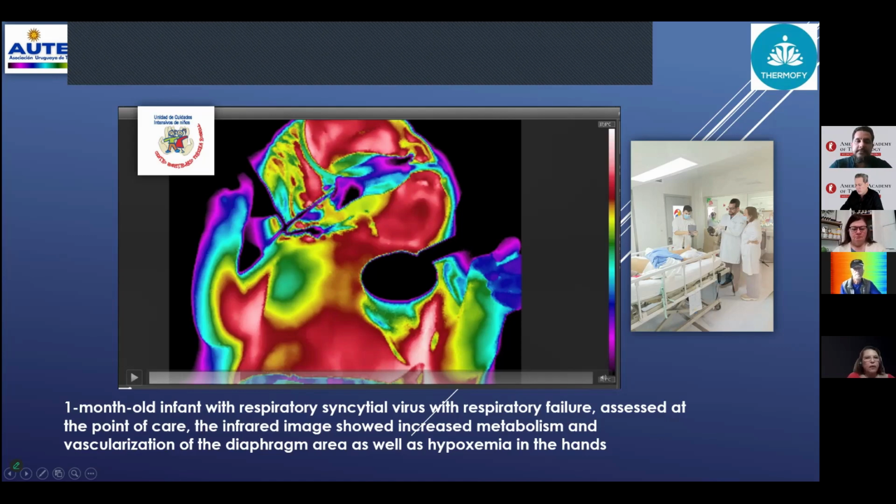This is the first team for poisonous animals thermography in Uruguay, with Professor Alba Negrin and Professor Tortorella. We research thermology of poisonous animals for the clinical hospital and the National Center of Toxicology. We are going to look at cases of interest.